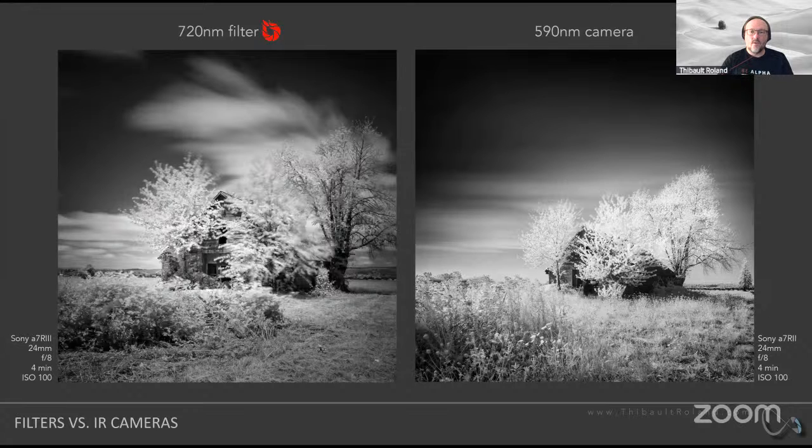Now, just so that you have a better comparison, apples to apples, on the left-hand side you see with a filter, while on the right-hand side you see my infrared converted camera. So slightly different, but overall very similar, right? The foliage is very much popping out. You do also see the contrast in the sky quite a bit.